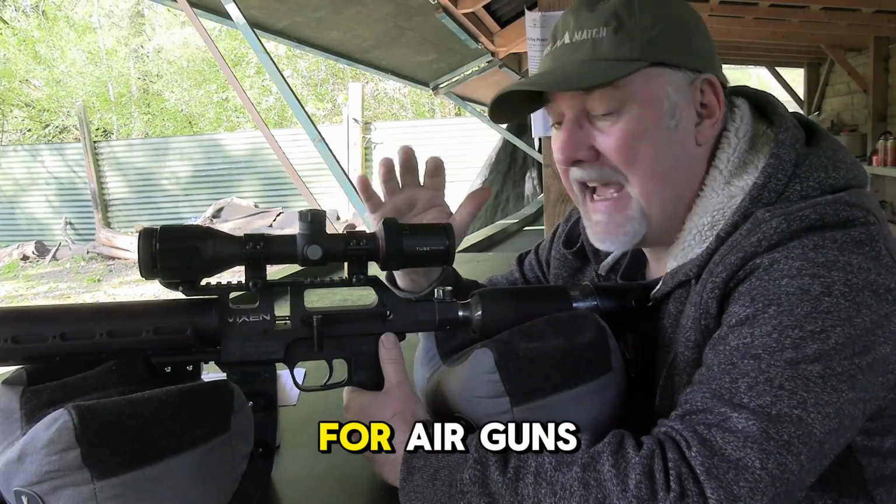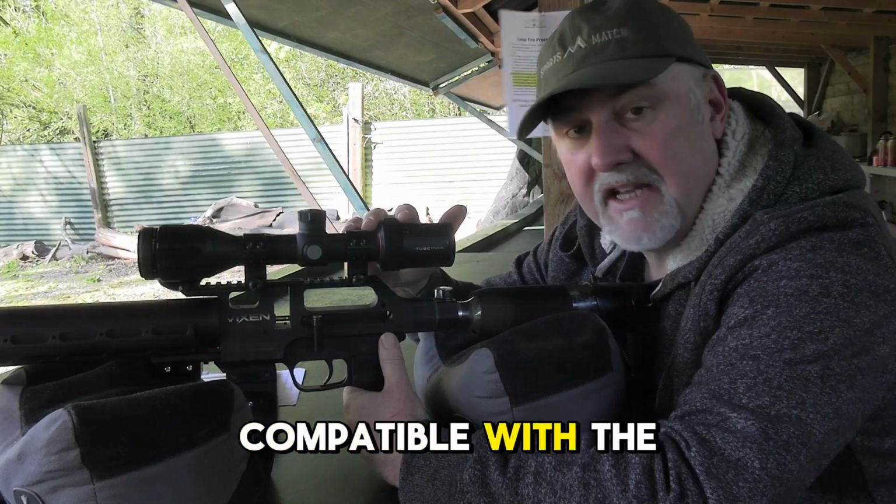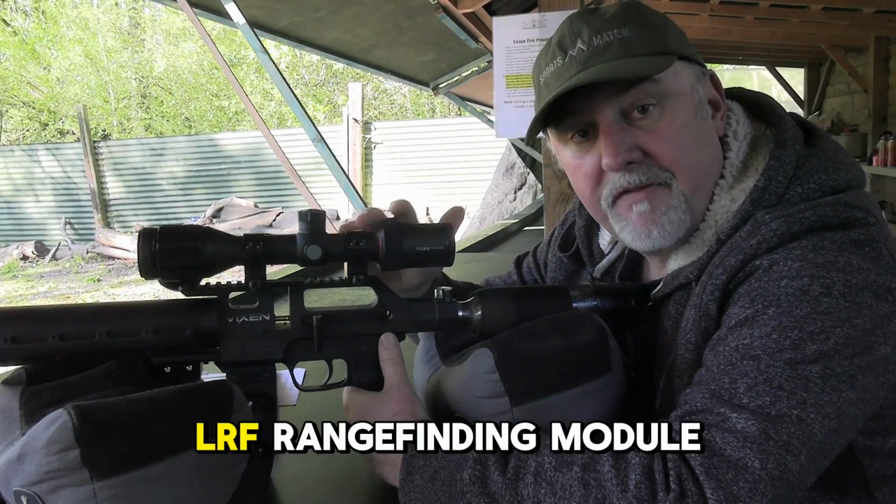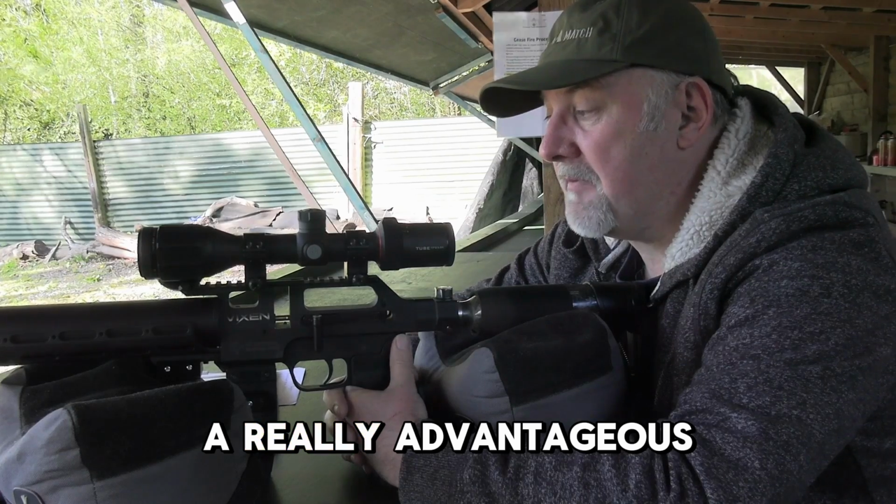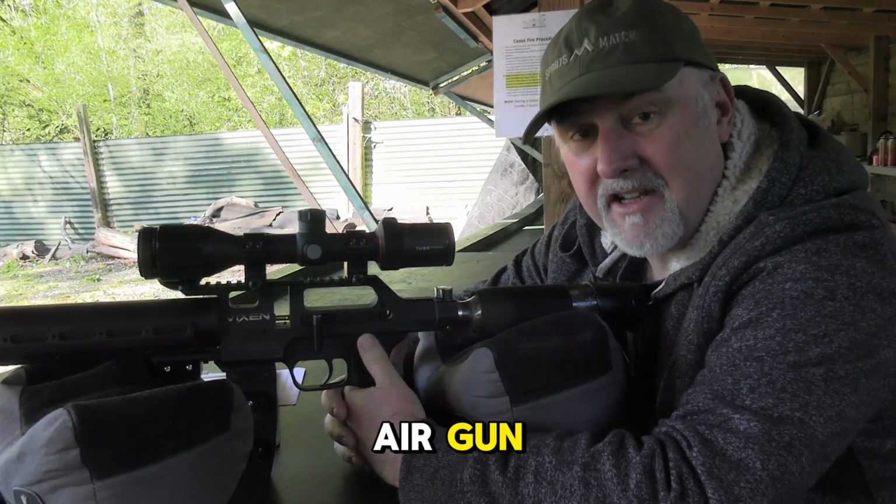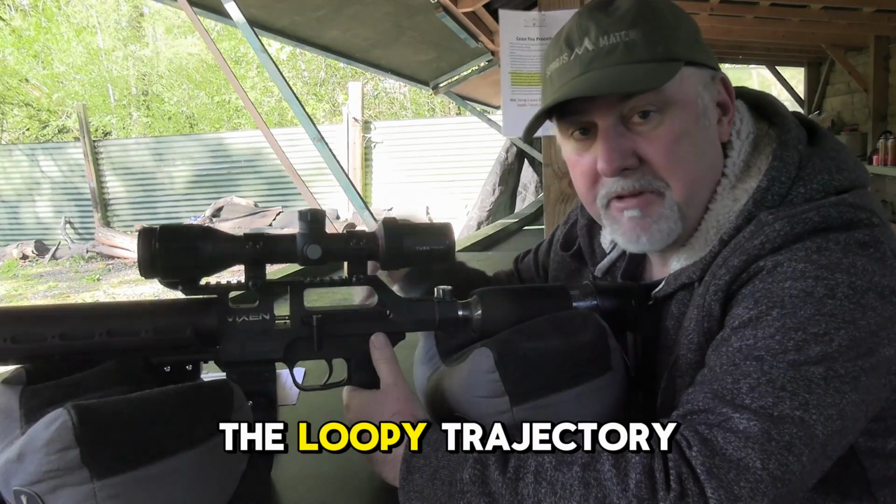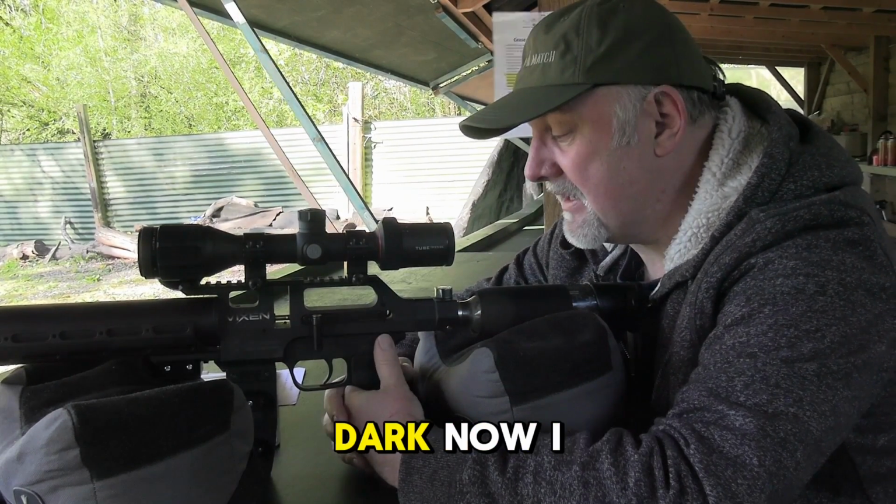And for air gunners in particular, this module is compatible with the Infiray LRF range-finding module, which is a really advantageous thing to have. Air gunners will know that, given the loopy trajectory, it's really important to know how far your target is, especially in the dark.